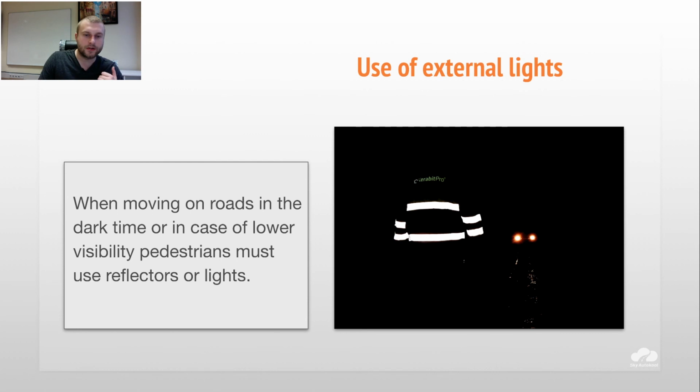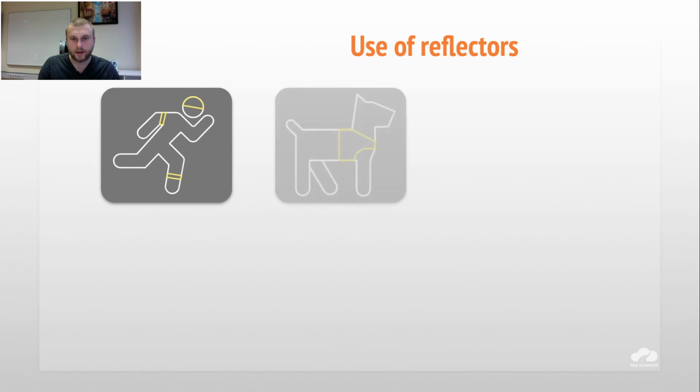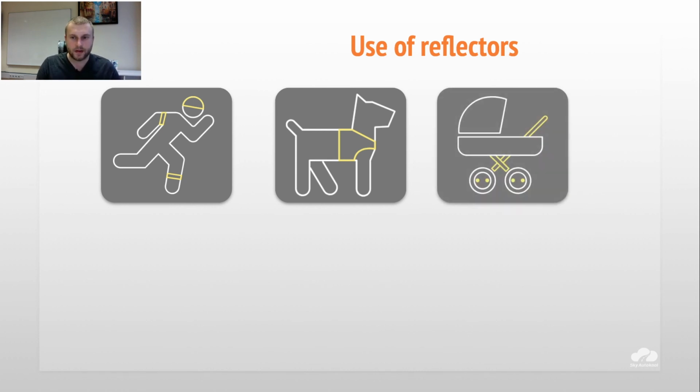When moving on roads in the dark or in case of lower visibility, pedestrians must use reflectors or lights. Like this. Also animals, you can put small coats on them. The more reflectors you have, the better. You are showing the side of your body also. You basically have side lights for your body: on the left hand, on the right, on the head. So people see you, drivers see you. Babies as well.